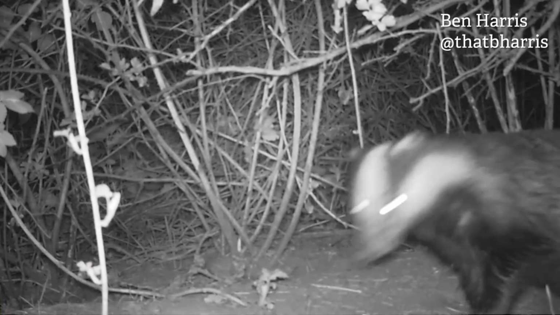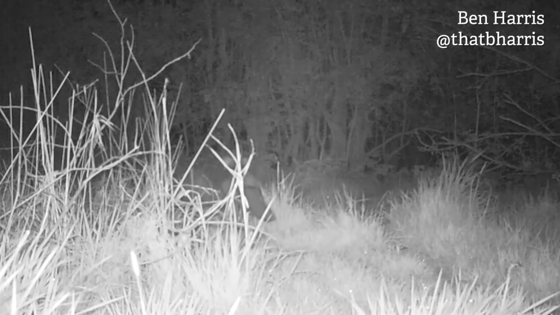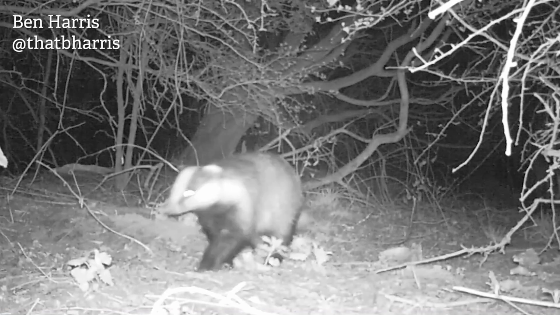And we've had this sent in by a filmmaker friend of mine, Ben Harris. Ben's been setting up some camera traps on his local patch, and he's getting regular visits from a badger and this fox as well. Ben, cheers for sending that in, buddy. You can see what he's getting up to on his media page, which is at @BHarris. He's done some pretty awesome stuff, so check his stuff out as well.